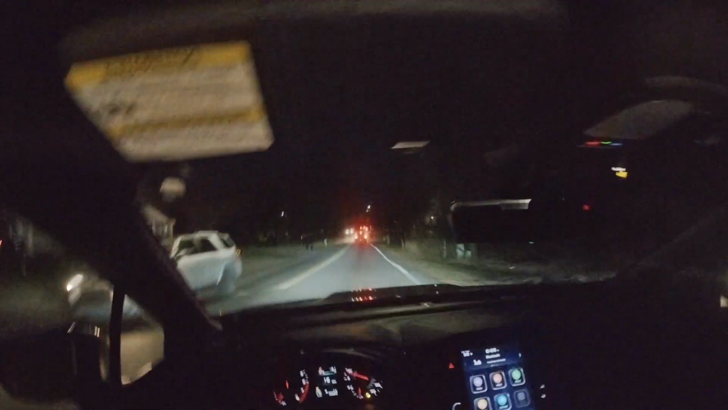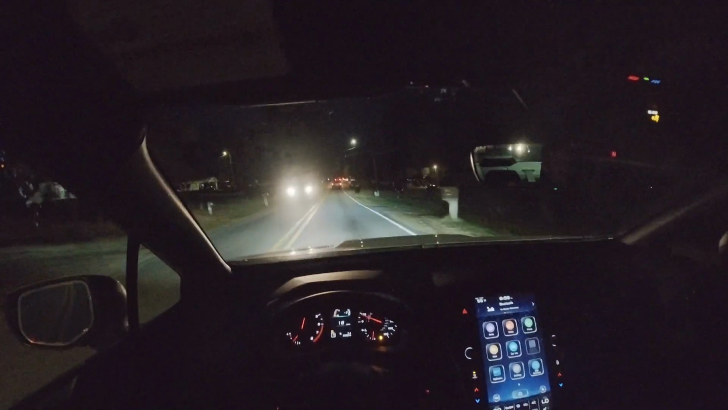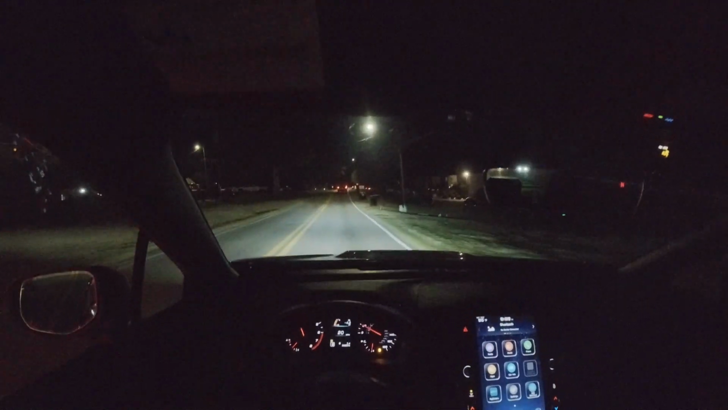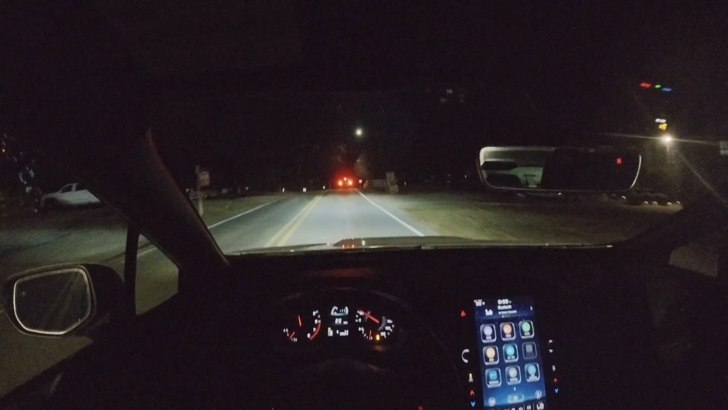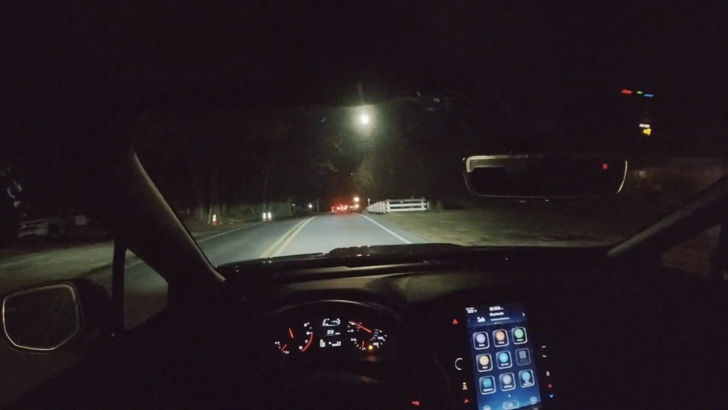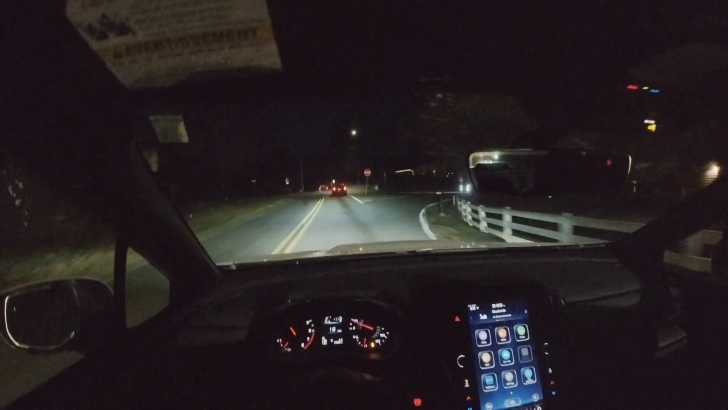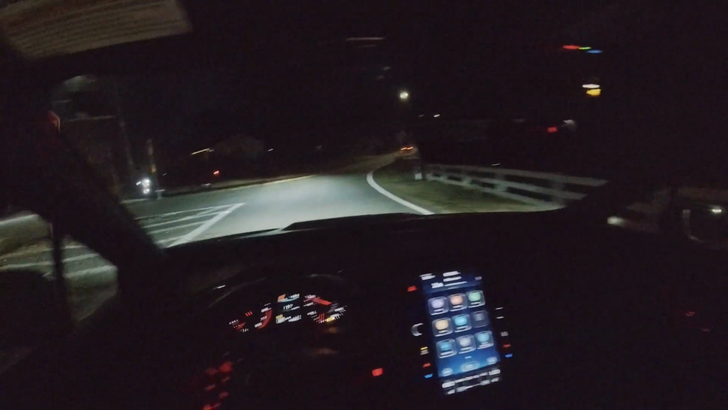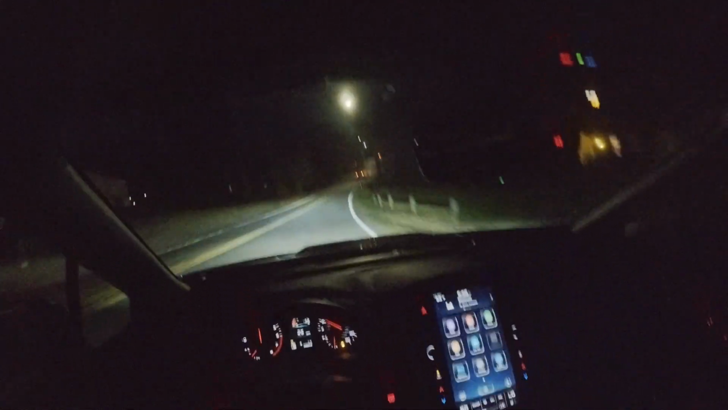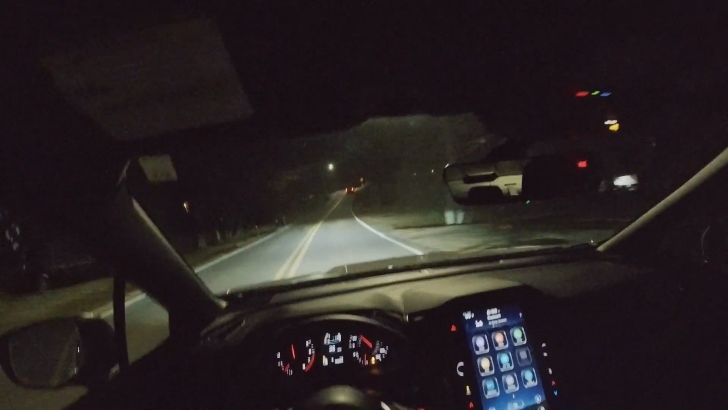Man, this feels good. This feels really comfortable. At least on this route, going this way, you get a feel for the transmission, or not the transmission, the gears. Let's see, do I just go right? Let's go right. Man, that feels so good.